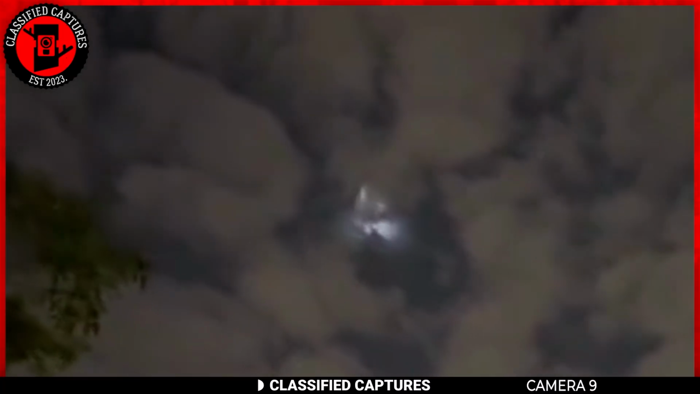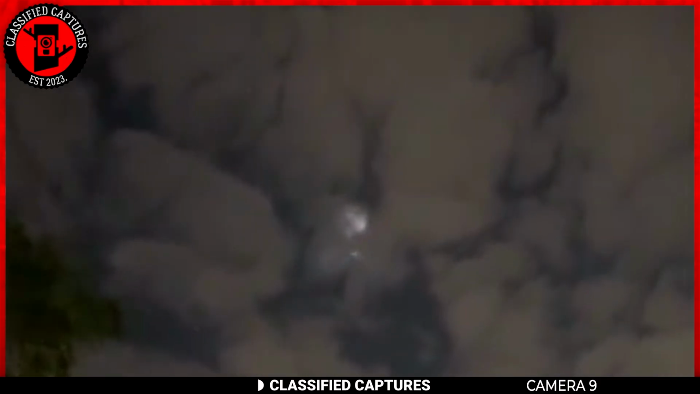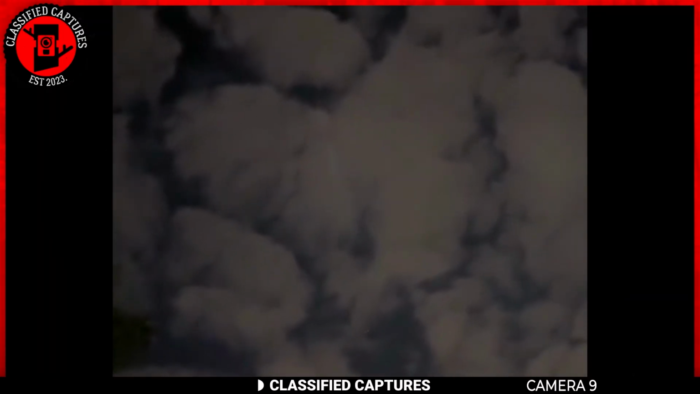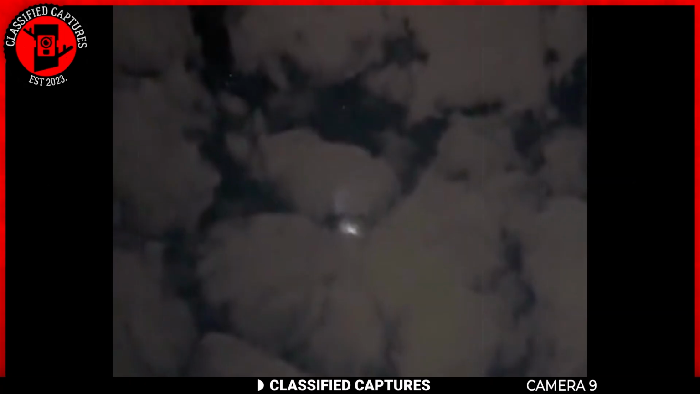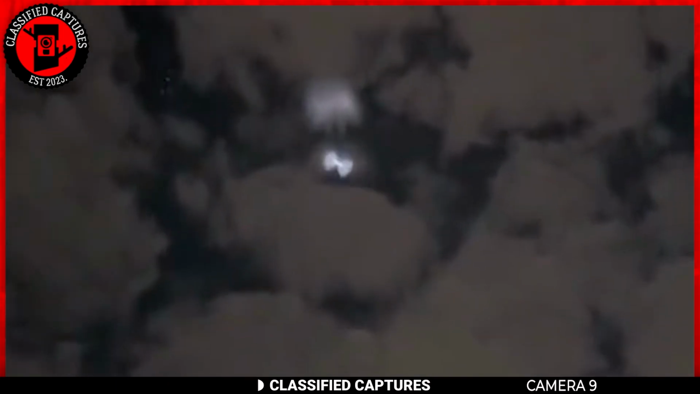While the term UFO simply denotes an unidentified flying object, it doesn't necessarily imply one of extraterrestrial origin. There could be various explanations, ranging from atmospheric phenomena to human-made objects or, in some cases, natural celestial bodies. While I have my theories on what this might be, I'd like to hear yours. What do you think we could be dealing with here?